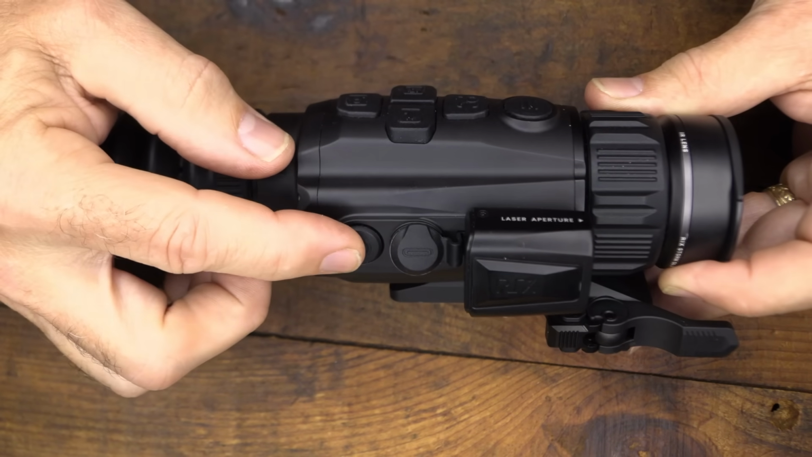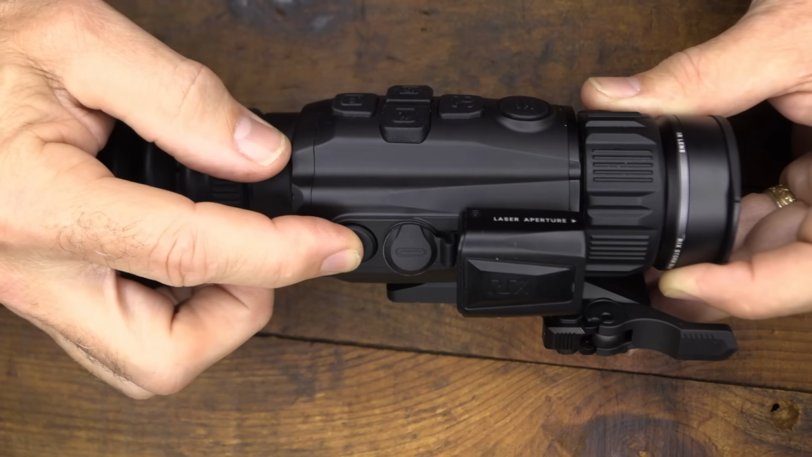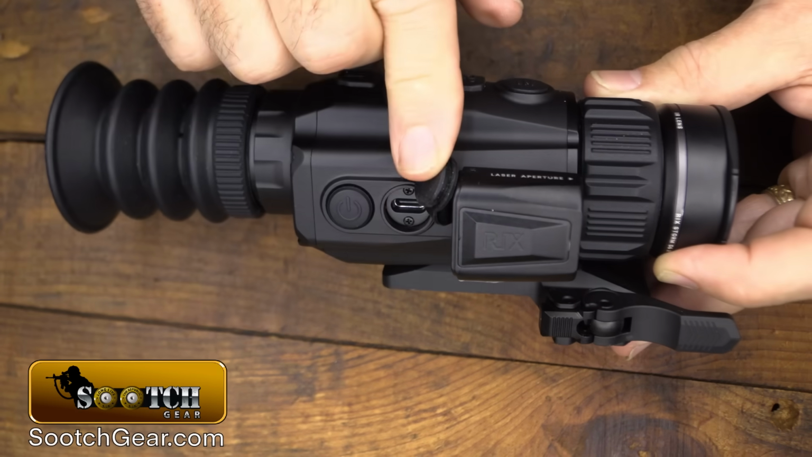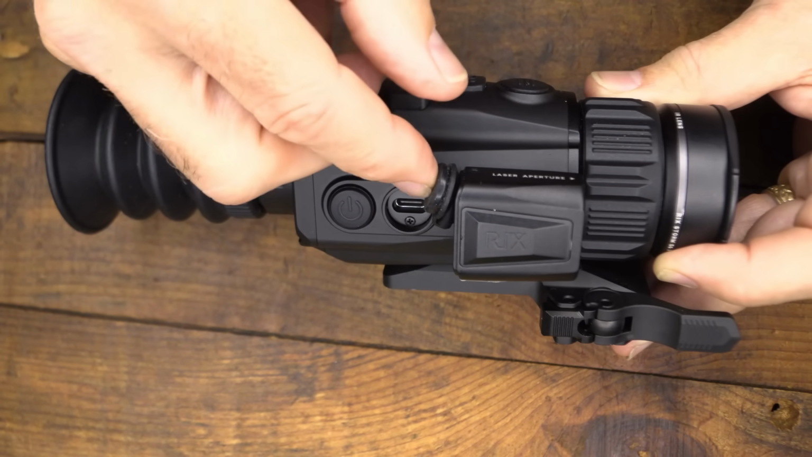To turn it off, you just press and hold, and there'll be a prompt come up on the screen. It takes 3 seconds to turn it off, so this isn't just going to turn off. And then we have our USB-C port right here where we can actually transfer video and photos, and it does audio.